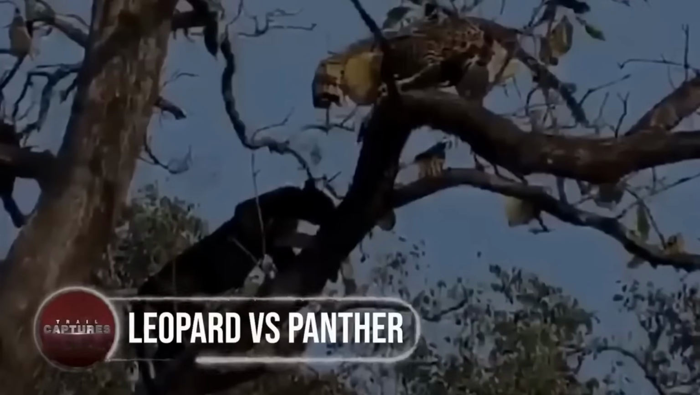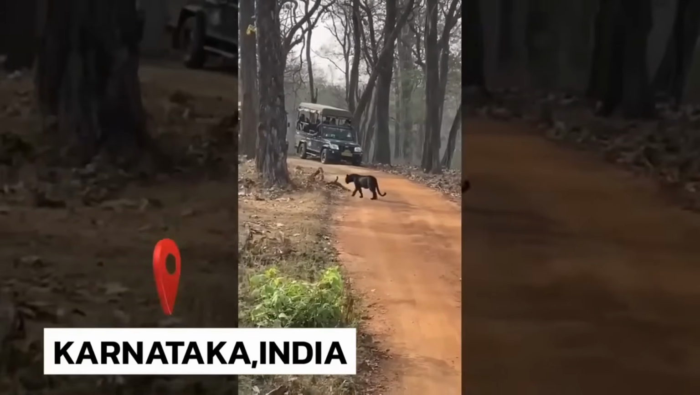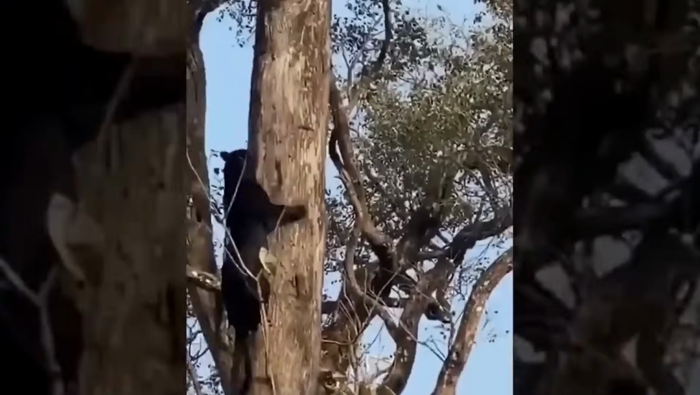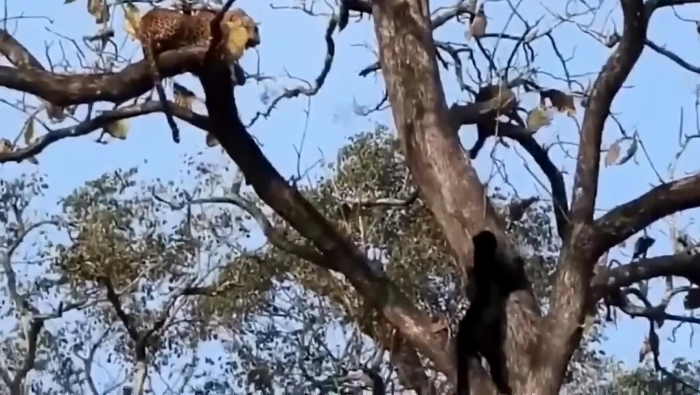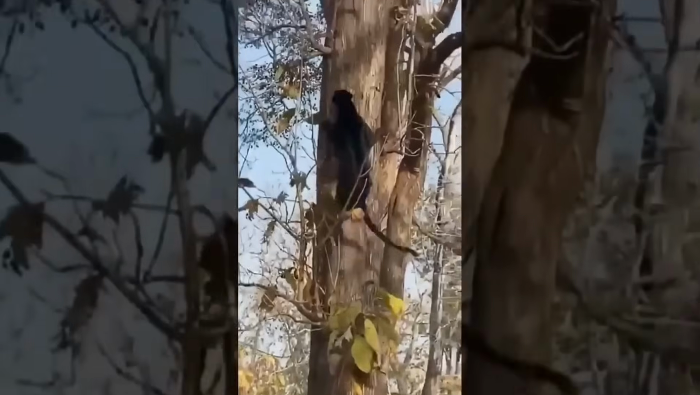Leopard versus panther. Shot in Karnataka, which is a state of India, this video has been making rounds on the internet, as it shows a hostile encounter between a black panther and a leopard. The leopard, who was already sitting up on a tree branch, was spotted by the panther, and then slowly approaching and climbing up the tree.